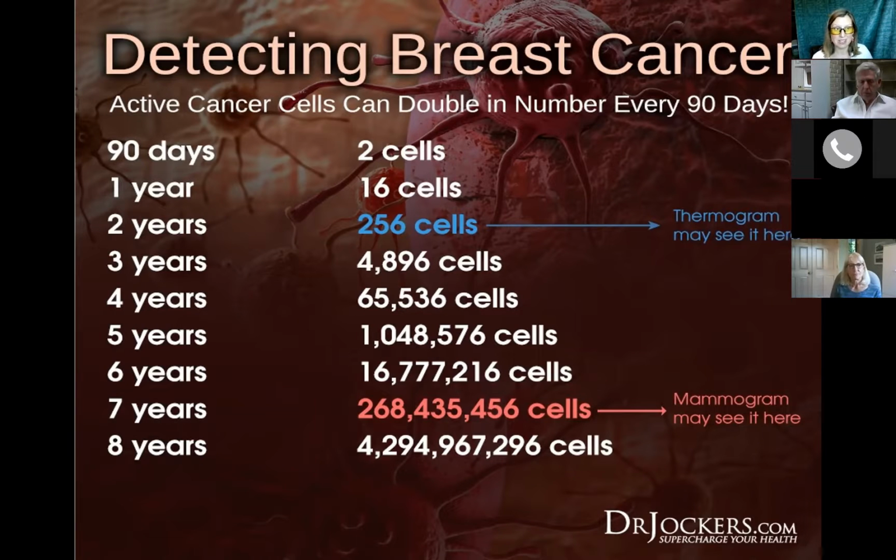of this chart right here, where you're detecting breast cancer. So if there is an unusual hot spot, if it were something that was turning into cancer in thermography, in some cases you can see it at like 256 cells, versus anatomical testing such as a mammogram, it may be over 268 million cells, or 7 years later, that it is then detected on anatomical testing.